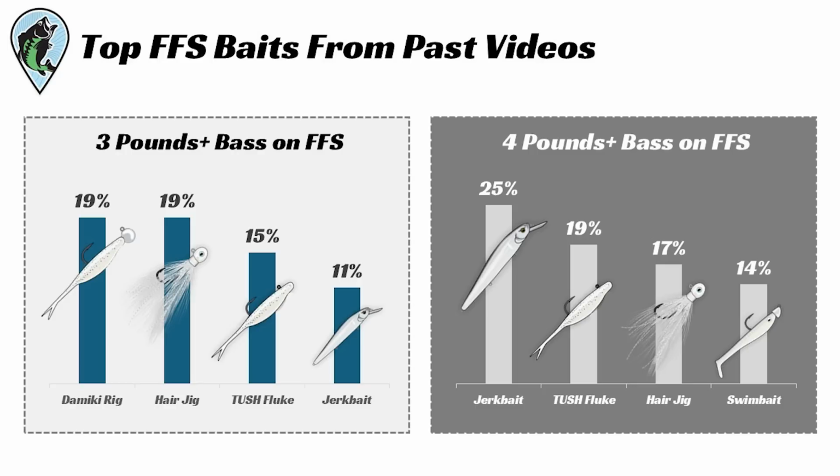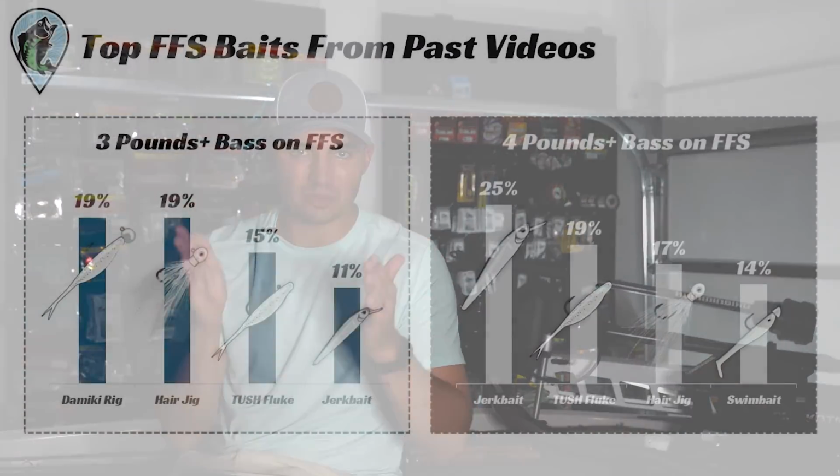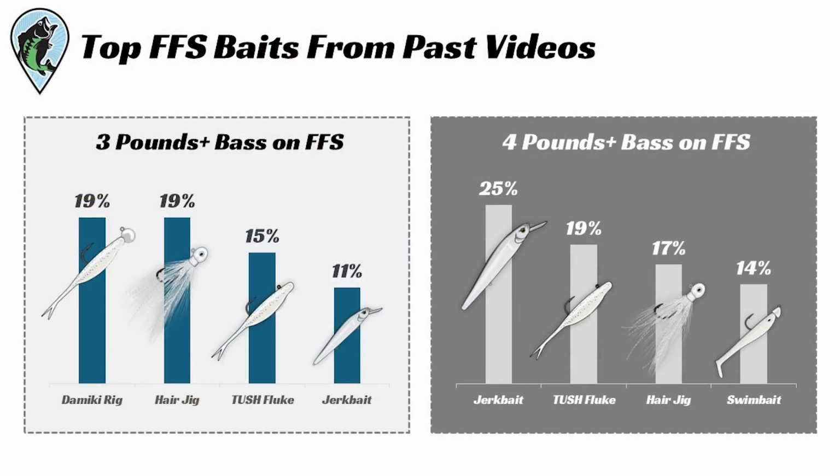Again, this is based on 2 years of fish catches from my YouTube videos. I didn't want to replicate the Big Bass Index analysis because I didn't have enough sample and I also didn't have all the usage data readily available. So I basically just focused on the total number of fish catches on these baits. But what's interesting is that, as you can see here, we don't have any jigs, any crankbaits, or any big worms listed on this list.